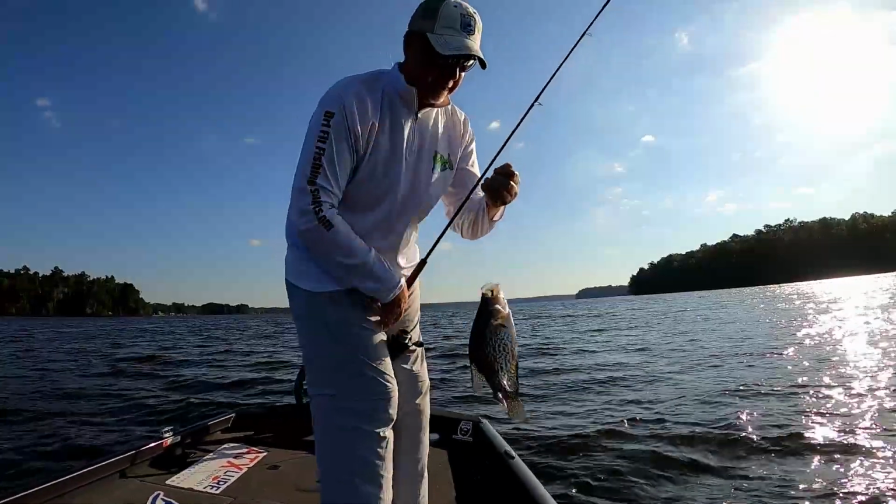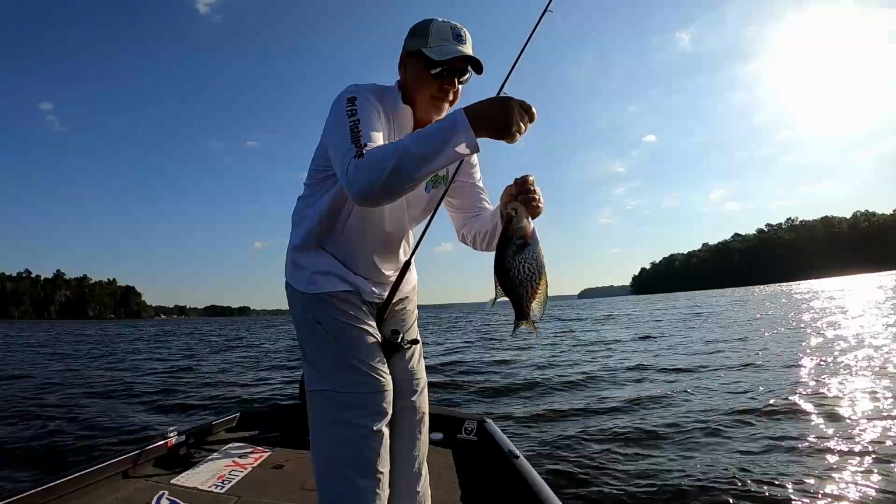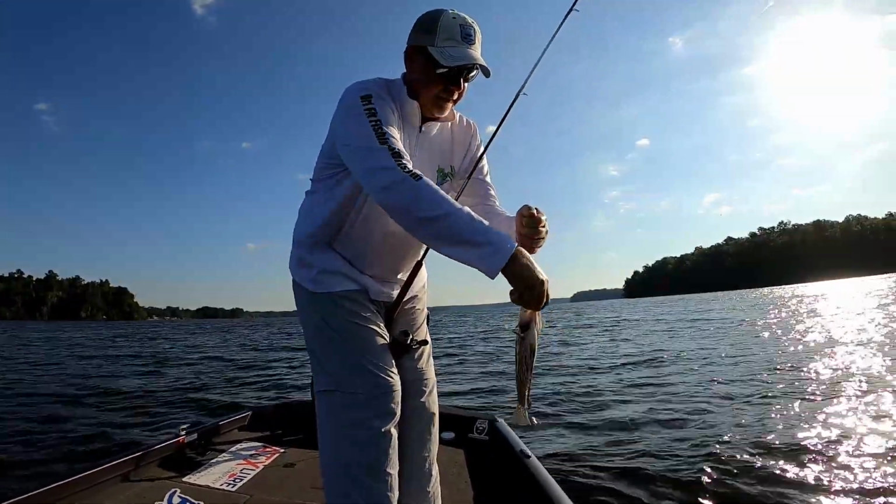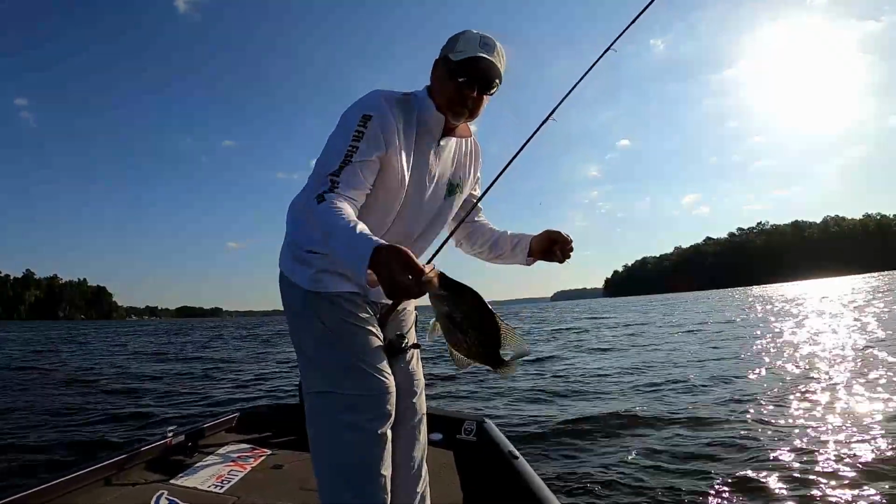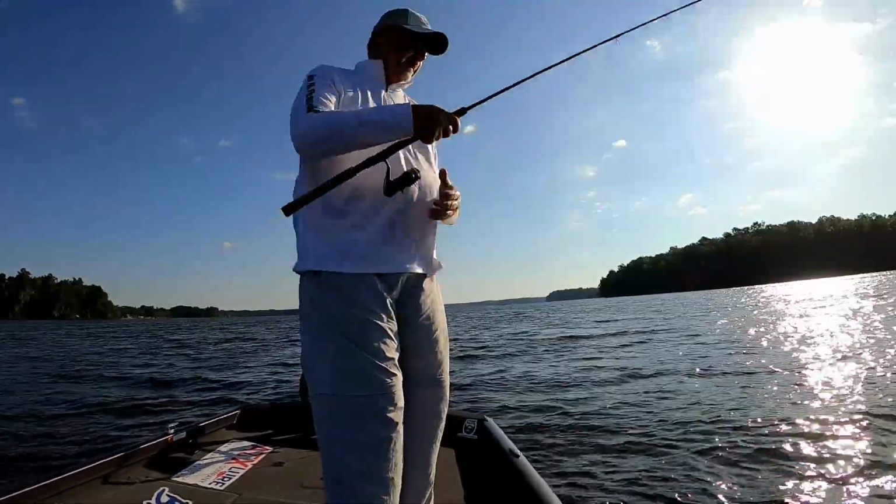To bite. Catfish line still on the line. One finally ate it. He ate it. That's a little guy. I'm sure there's some big ones down there, but man, they're not biting at all.